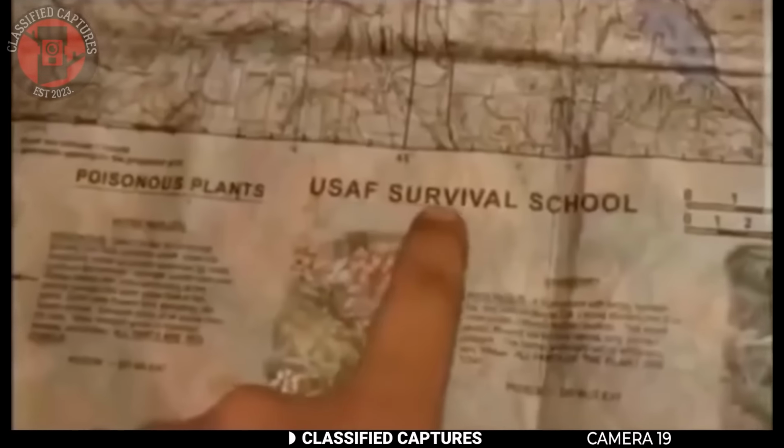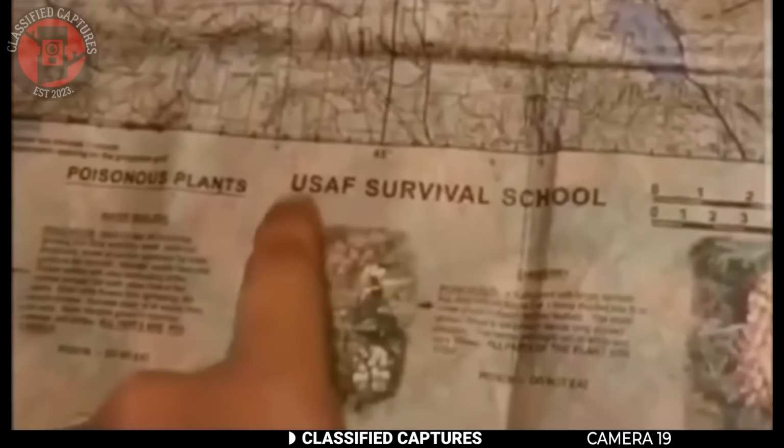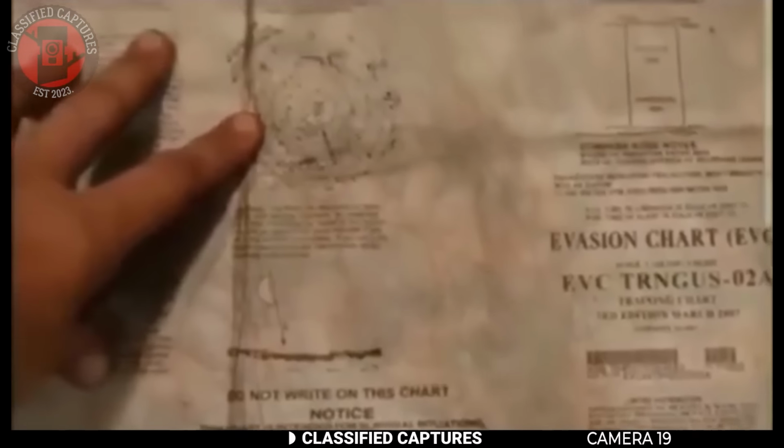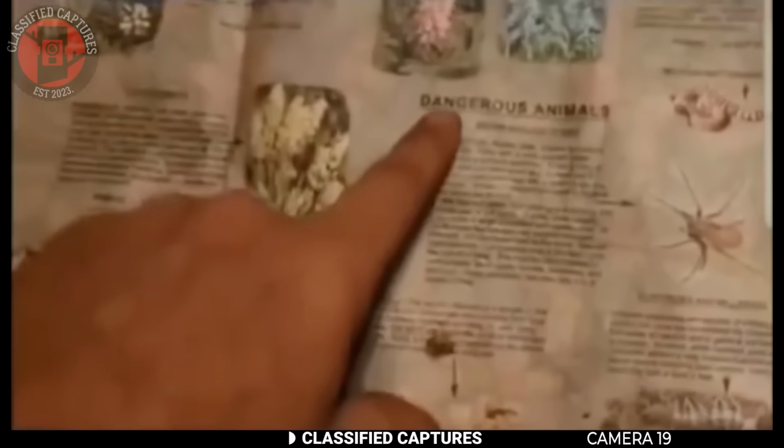Still on the things they don't want us to know, this next piece will make you question everything. A man shared what he claims to be an old US military map that was officially issued. Now, you'd expect such a document to mark the usual dangers, hostile territories, wildfire threats, and hazardous terrain, but something doesn't add up. Listed among the deadly and dangerous creatures was none other than the Sasquatch.